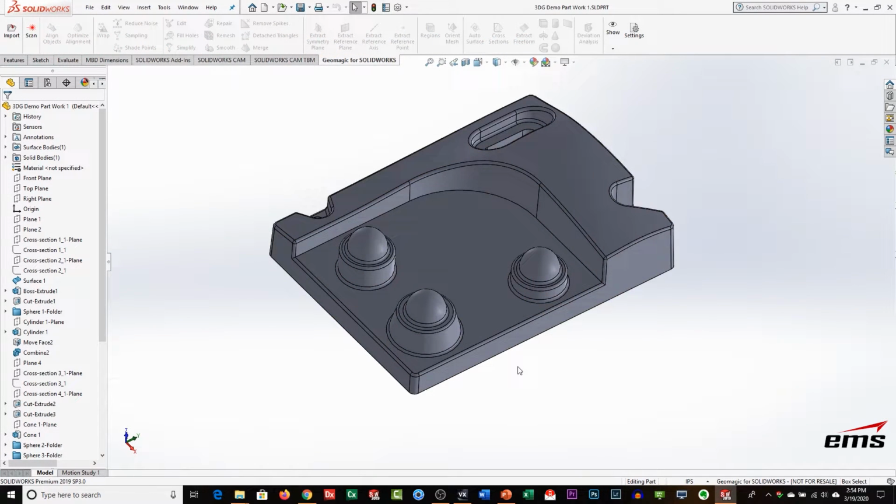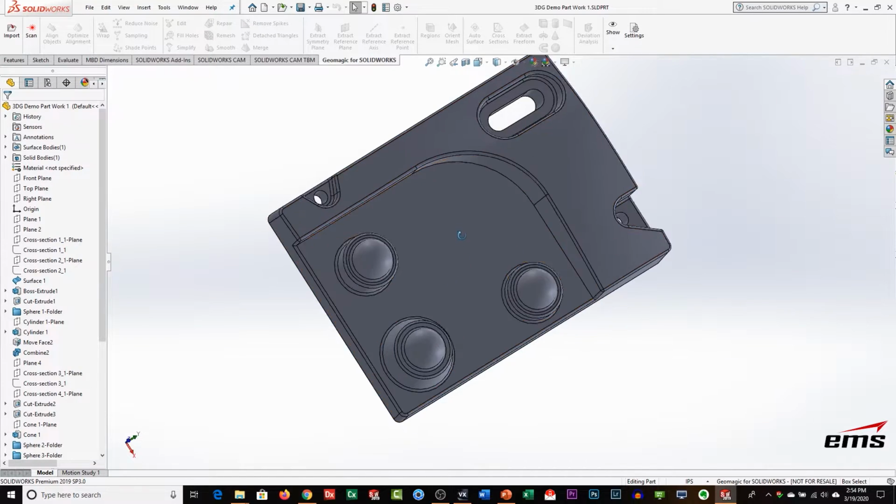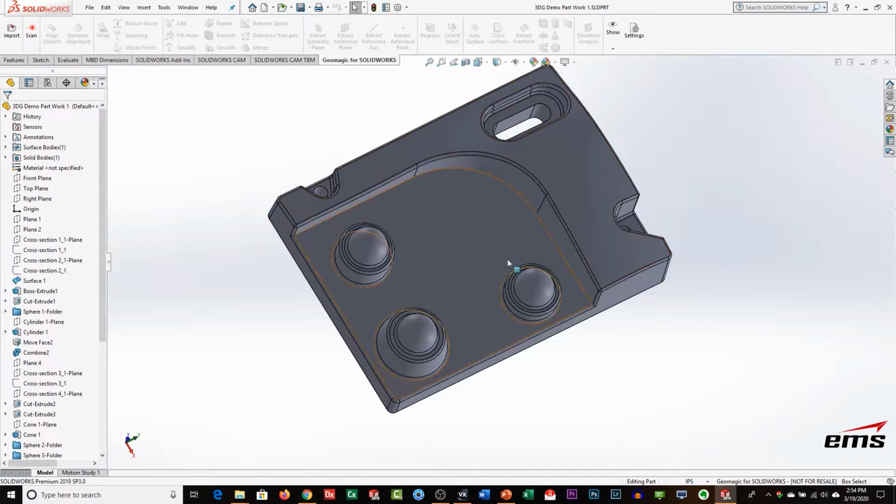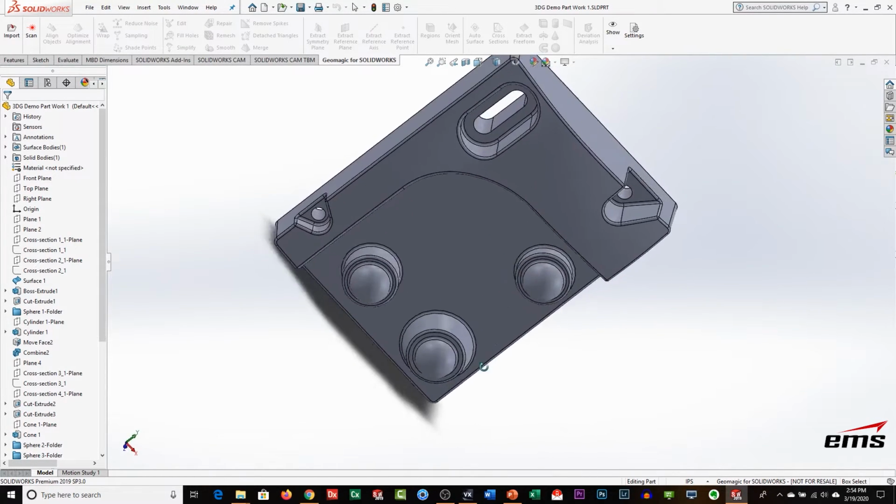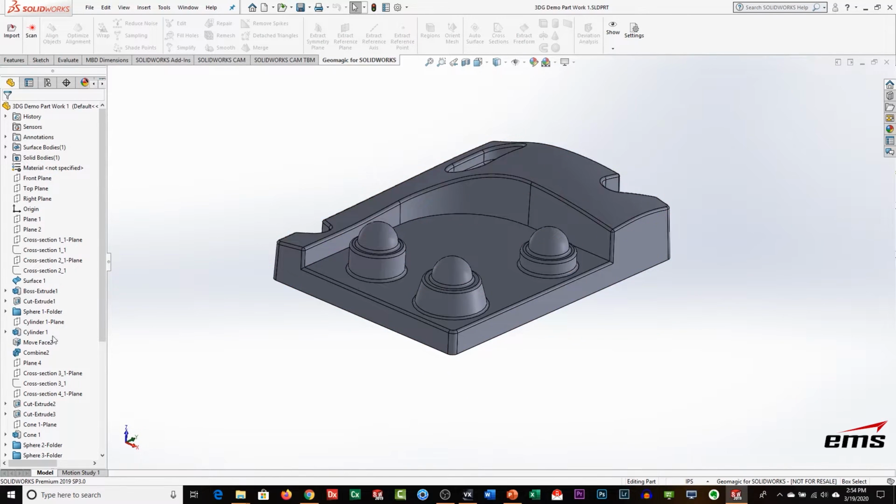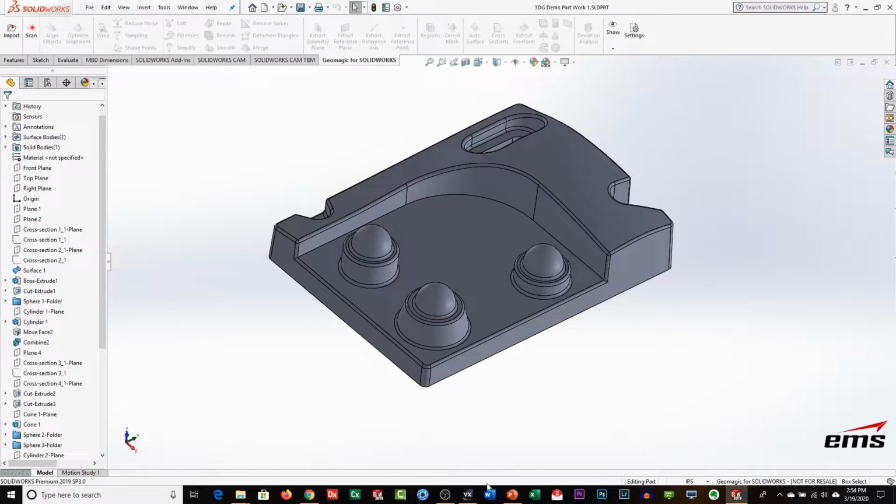Okay, so here is our final model, and really what we did is we just brought in those sections or contours and did some extrudes and cuts like we did before, and then we added all of the fillets to our part. So we have a fully modeled part now with a full history tree that we could roll back through and make changes as need be. But that's basically the workflow.